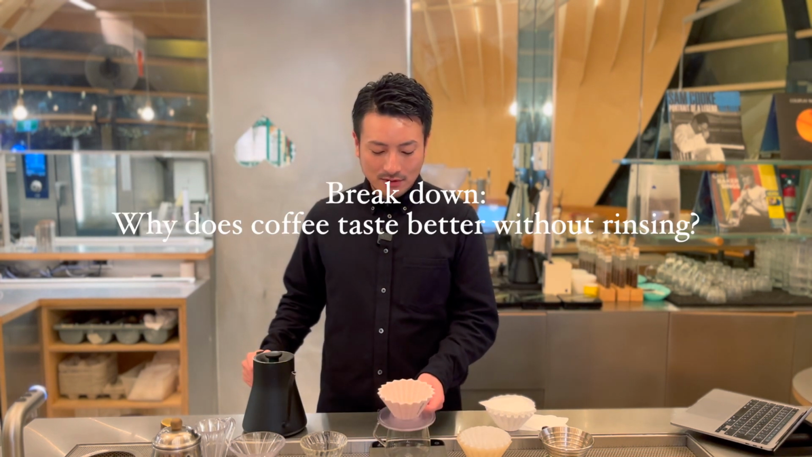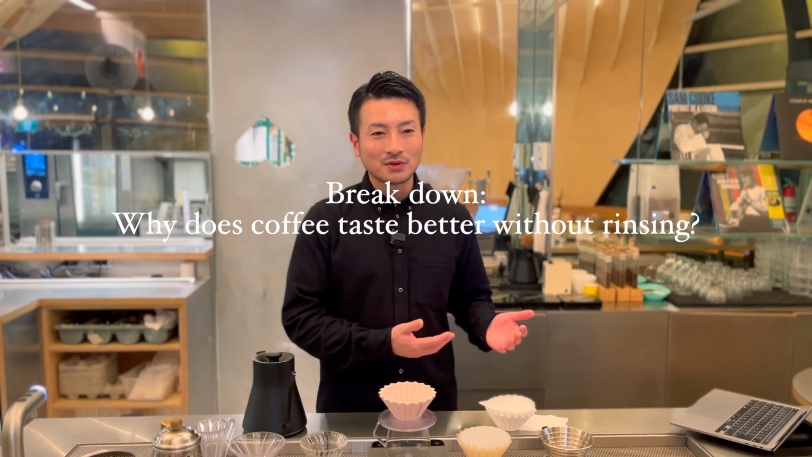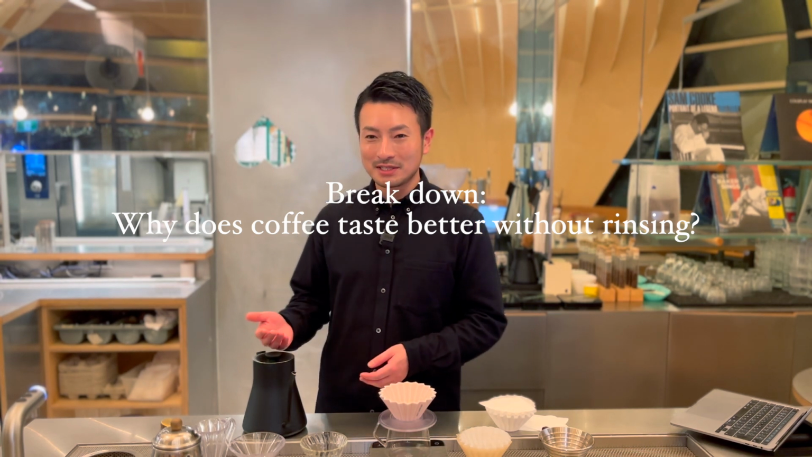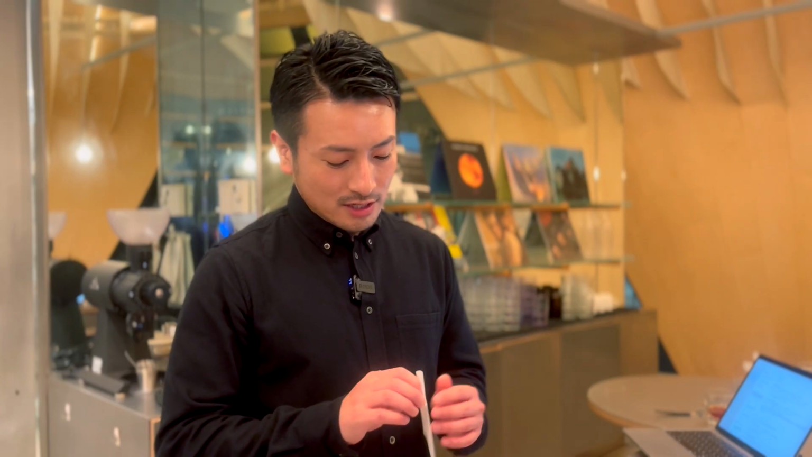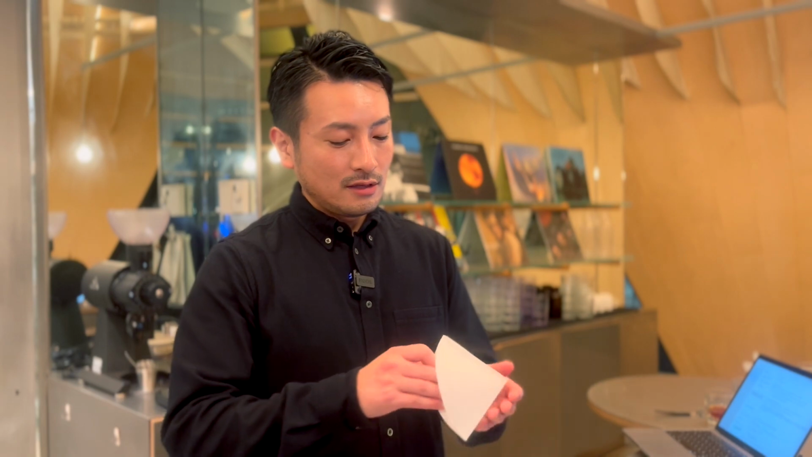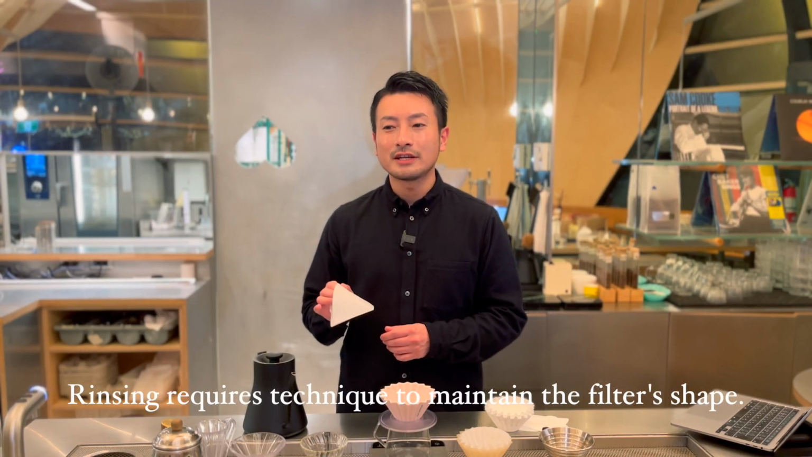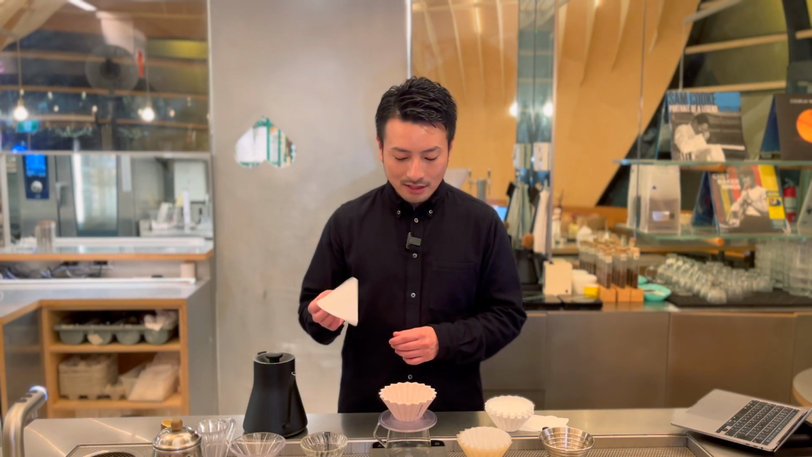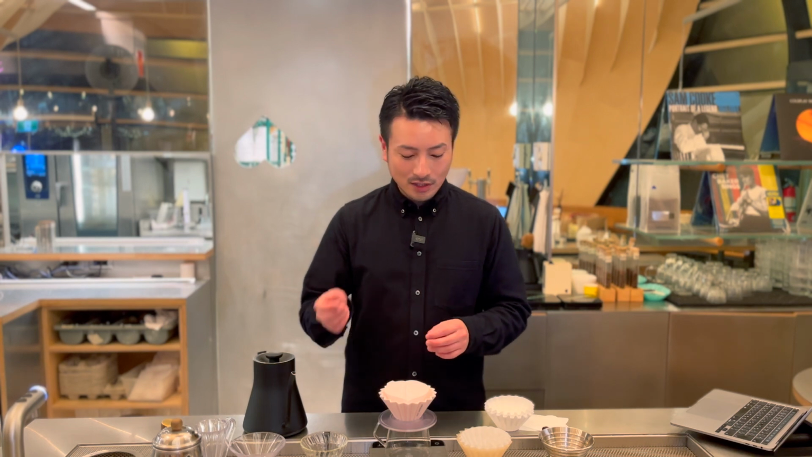Let's dive into why some people believe coffee tastes better without rinsing the paper filter. You don't often hear deep discussions on the no-rinse argument, so I wanted to share 3 key insights I found. First, skipping the rinse means you don't need rinsing technique. As we talked about earlier, rinsing a paper filter properly requires a certain technique. But if you don't rinse at all, you eliminate that variable entirely.